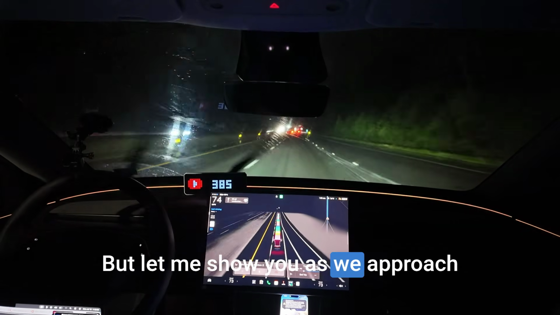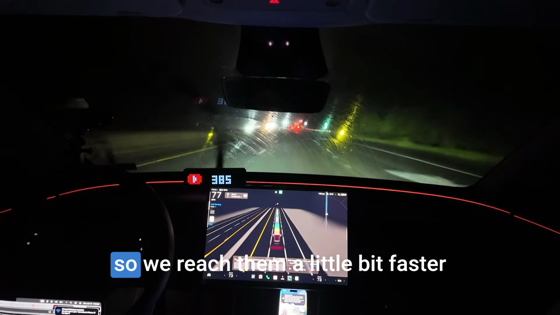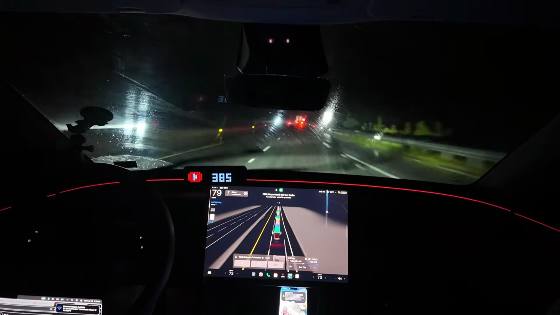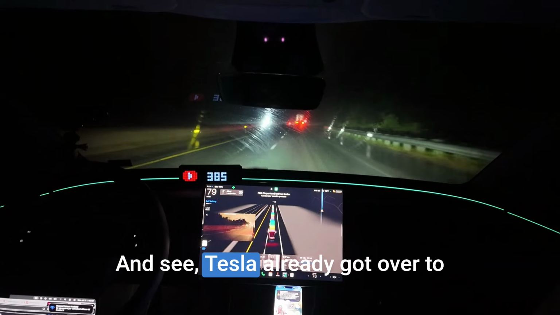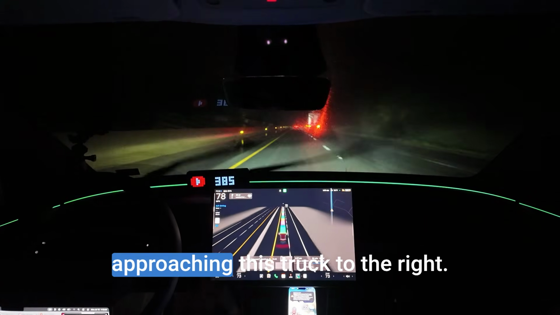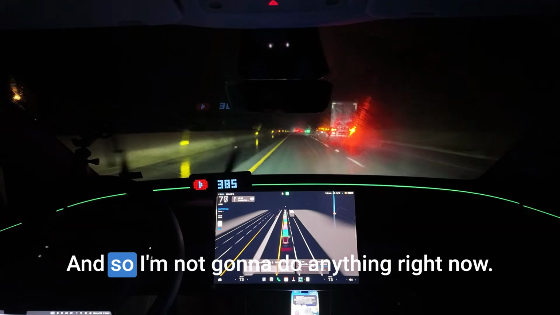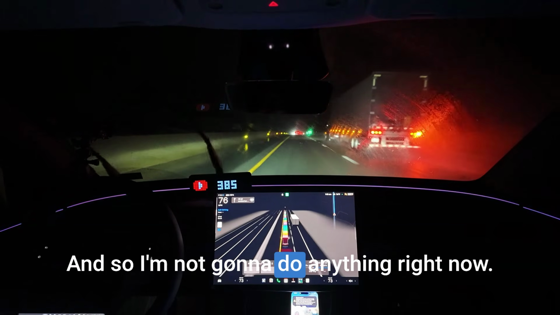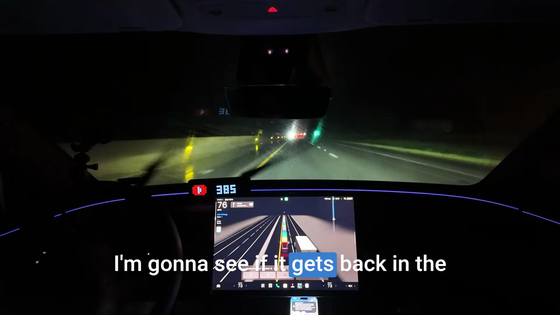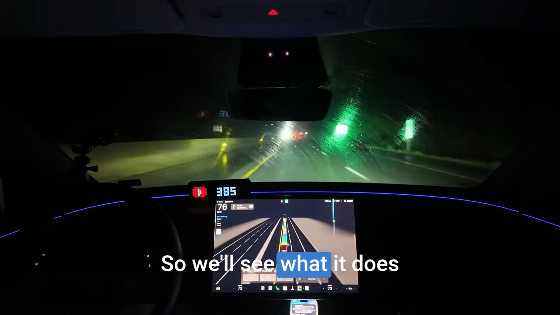But let me show you as we approach these vehicles in front of me. I'm gonna put the speed a little bit higher so we reach them a little bit faster. And see, Tesla already got over to the left because it knew that we were approaching this truck to the right. And so I'm not gonna do anything right now. I'm just gonna let the car drive. And I'm gonna see if it gets back in the other lane or if it stays in this lane. So we'll see what it does.